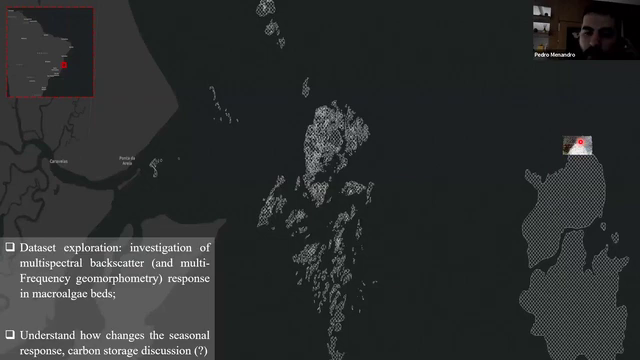So we will look at the backscatter data and investigate if there is any spectral signature for the macroalgae specifically, and also for this seasonal variation on the seafloor coverage. And I'm not sure about the carbon storage discussion, it's still being conceptualized. Okay. Still in the beginning, the dataset, the bathymetry, the multispectral backscatter, and some images showing the macroalgae covering the seafloor.